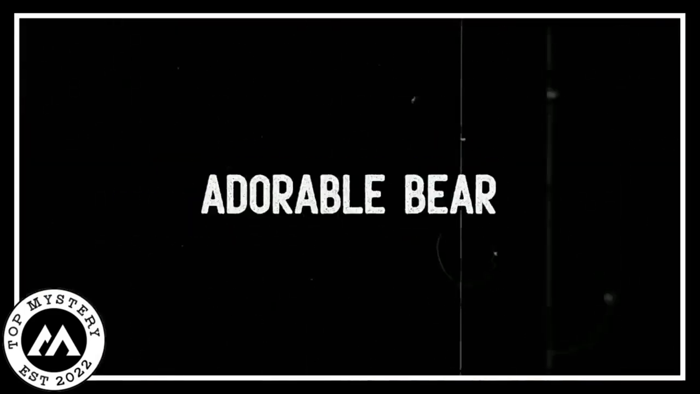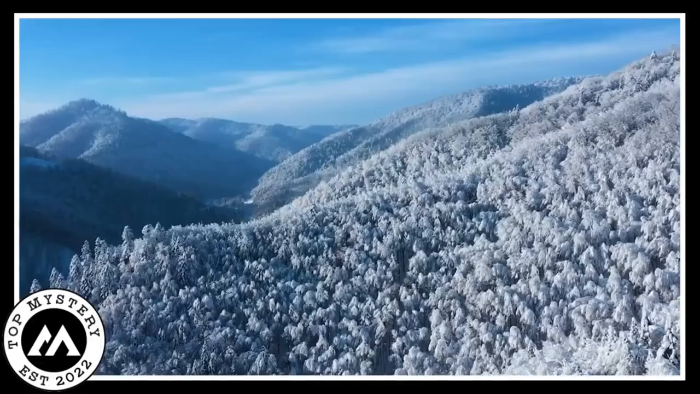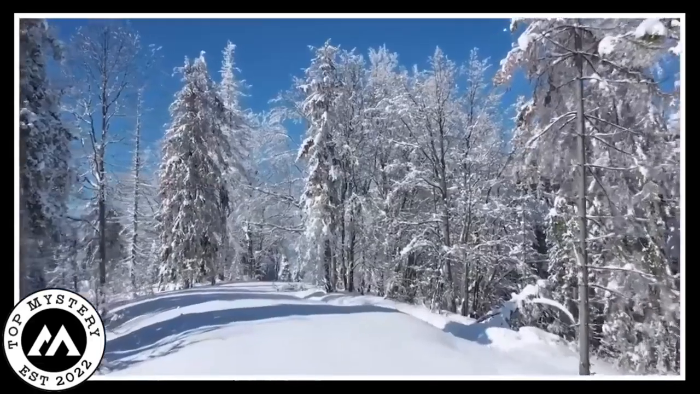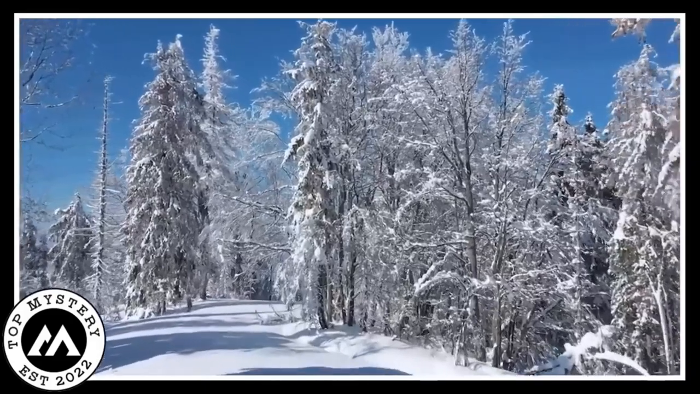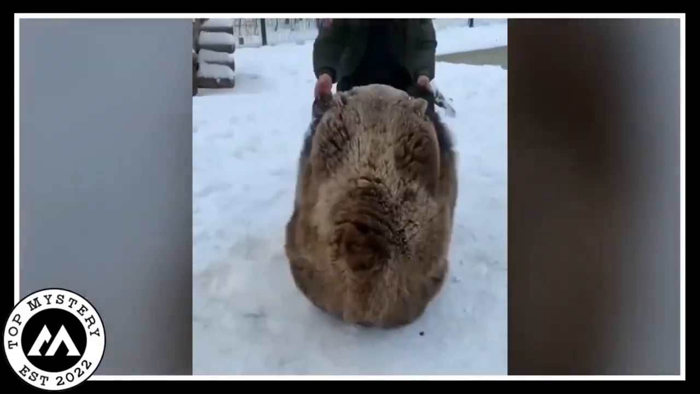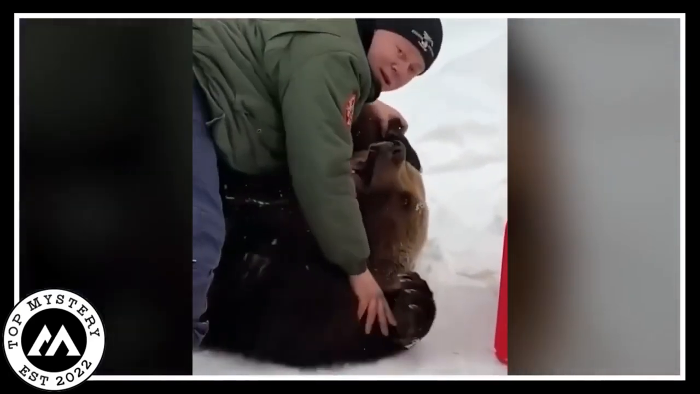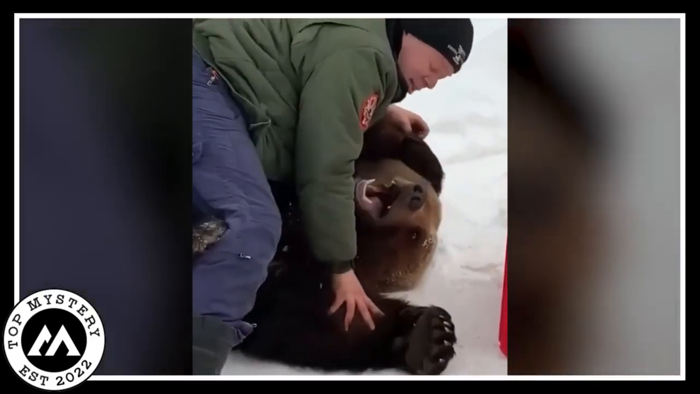Adorable bear. Okay, you gotta hear about this heart-melting scene caught on camera. So, picture a snowy wonderland, and in the middle of it, there's this adorable bear and a human buddy just having the time of their lives. The bear's all chill, lying under the guy like they're sharing the comfiest couch ever.